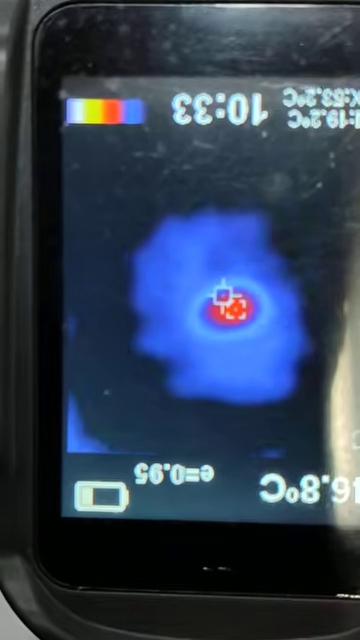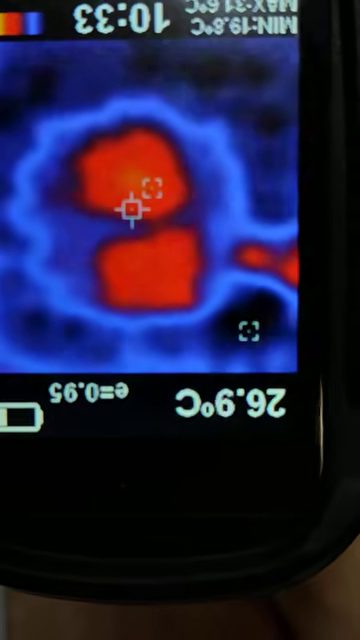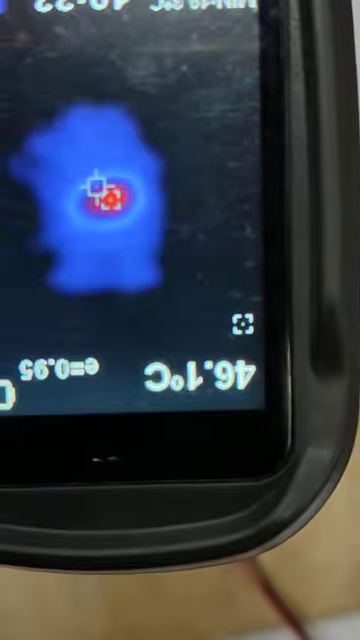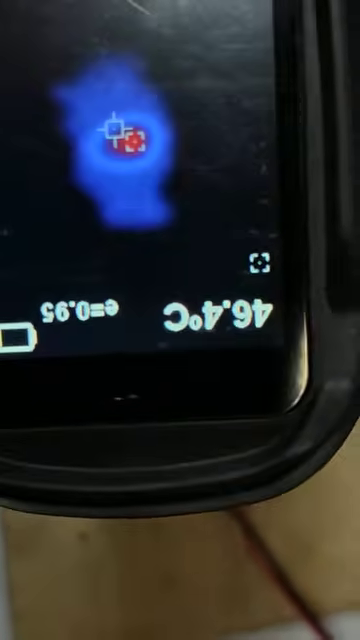I can actually block the diode. Let me just try to do this. Can you see I blocked the diode? Yeah, with the tweezers. Watch now. It becomes immediately clear. It's telling me that there is definitely something wrong. The temperature is too high from the rest of the board. The blue is the rest of the board temperature.